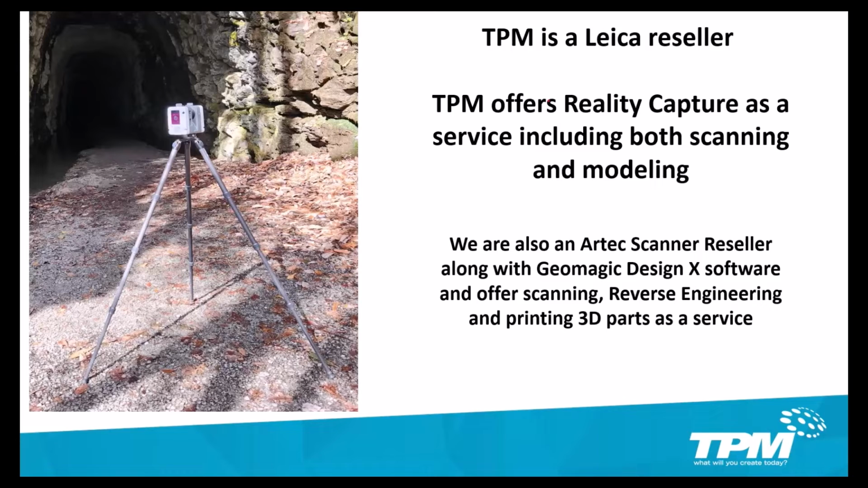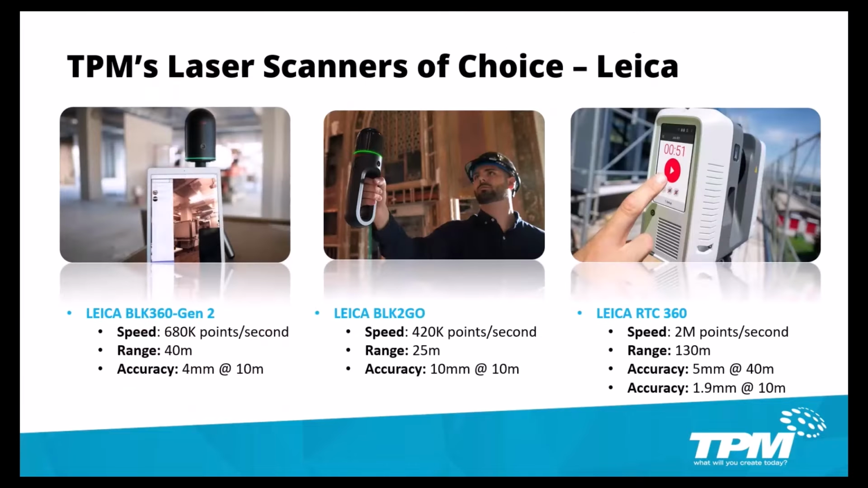After a long, extensive process of elimination, TPM's laser scanner of choice is the Leica product line. Our main scanner is the Leica RTC 360, which offers the most accurate and one of the fastest scanners on the market. It is our most used scanner.